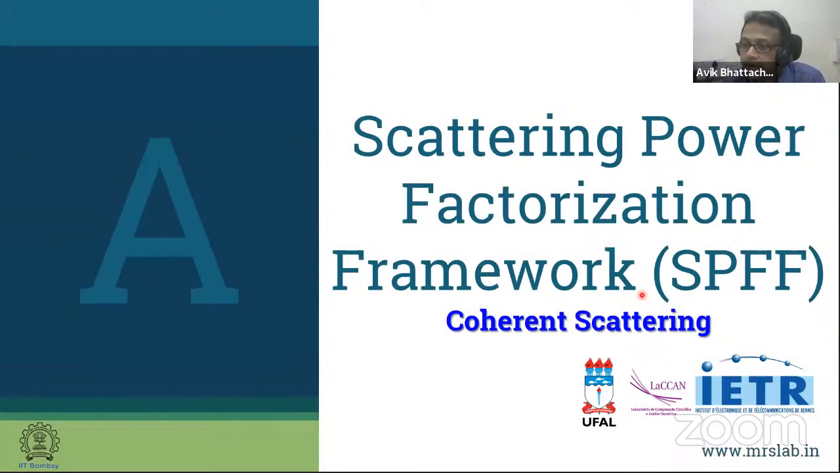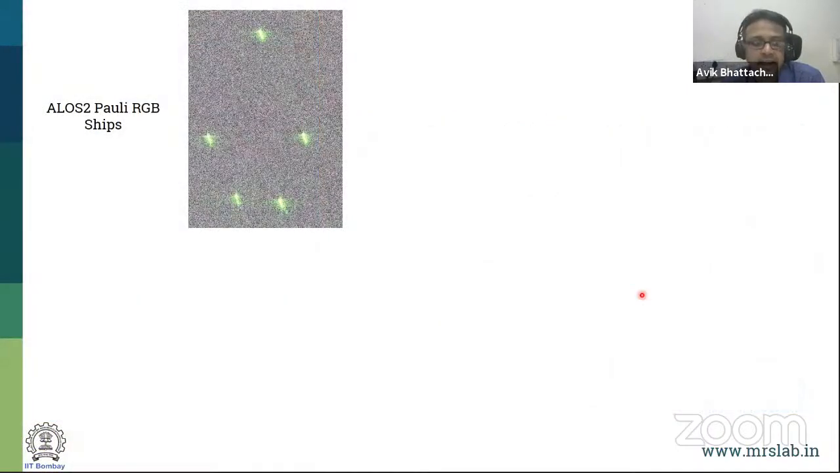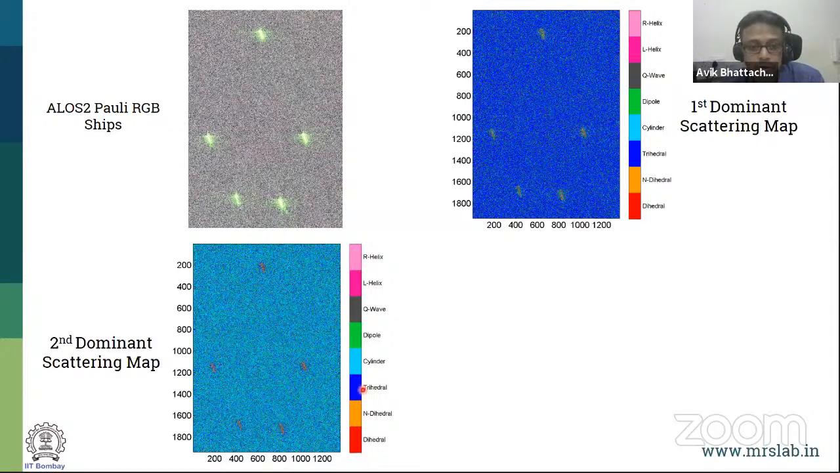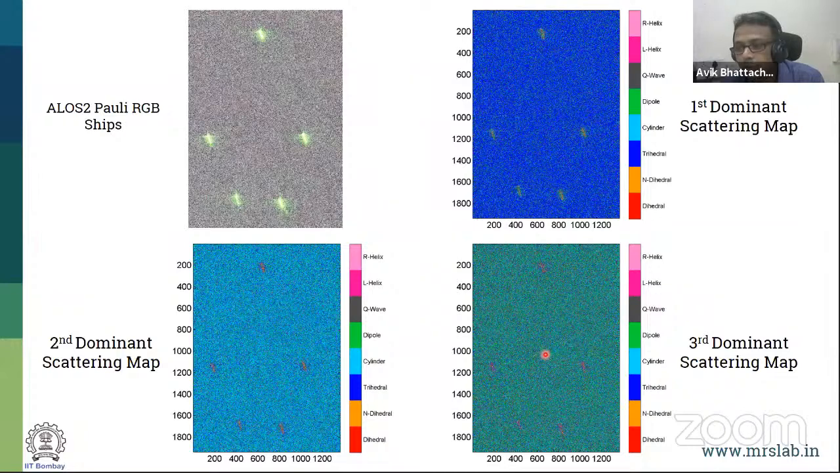We can do it for coherent target, but also for incoherent target. So I do it for coherent target. This is again an image of ships. You can see that the first dominant scattering mechanism is a dihedral and a narrow dihedral, which is true. Second dominant, if you go, it goes to helix, the target. And then from the third onwards, it can go to a little bit of noise. But you can always find what is the dominant mechanism over here.